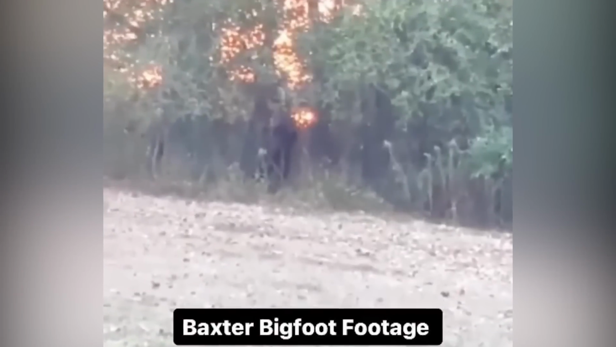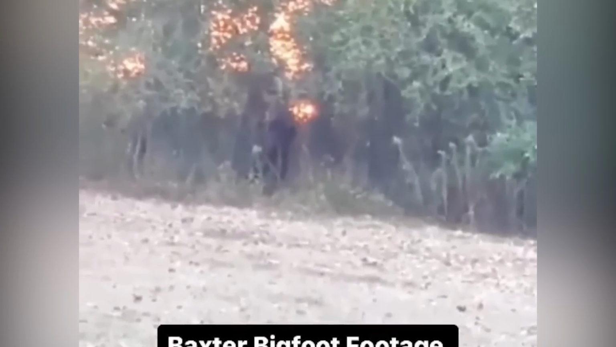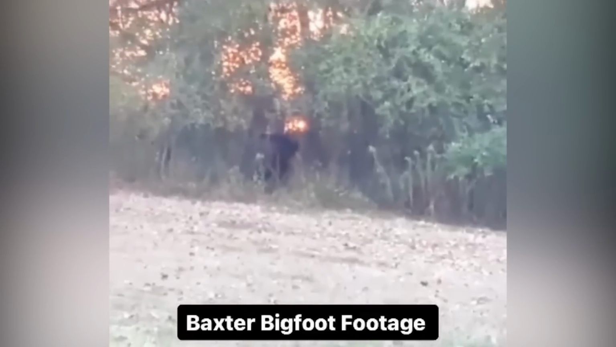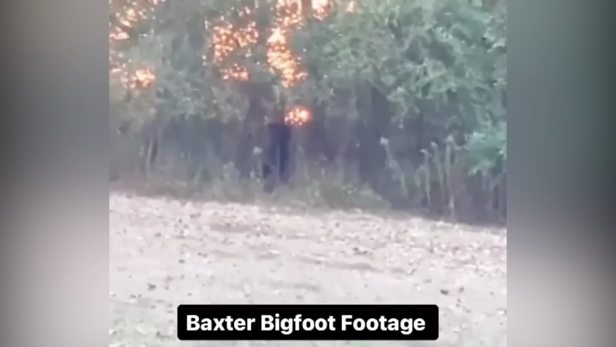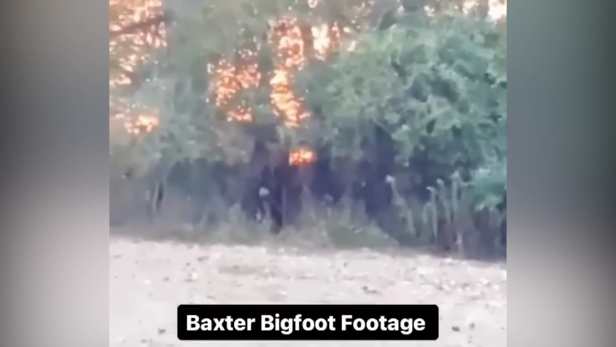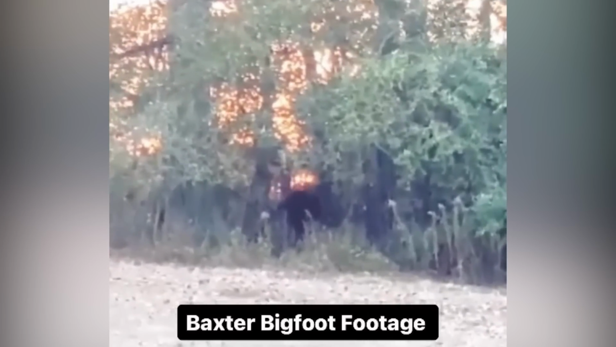This video features a supposed Bigfoot captured on video in Baxter, Tennessee. This man catches a glimpse of a thrilling moment. A figure can be seen stalking around. The video was perfectly captured in the right moment, where the large creature can be seen as if trying to hide behind the tree's trunk.